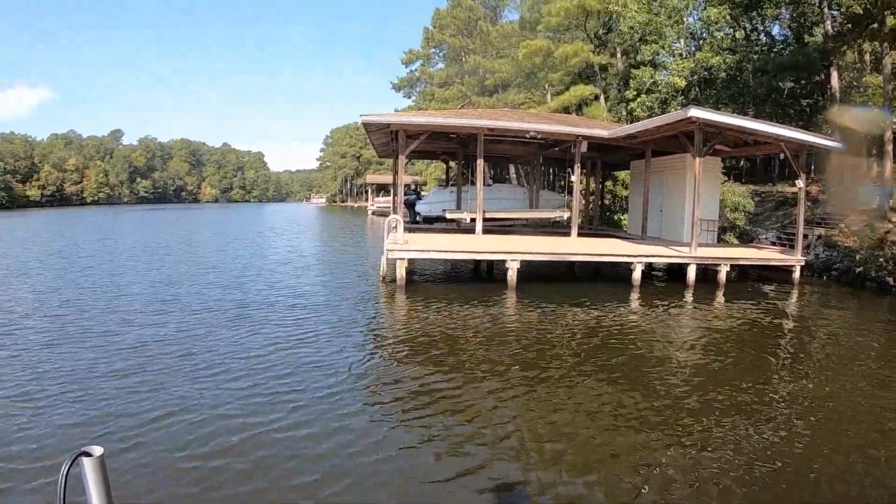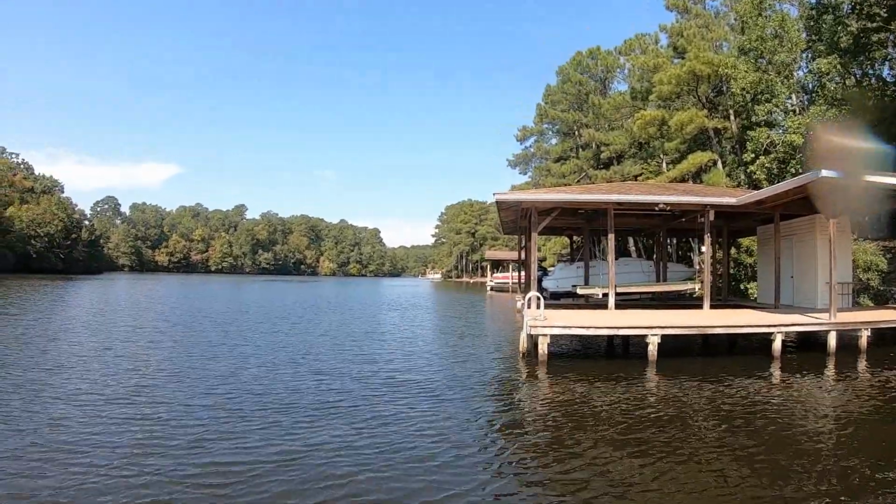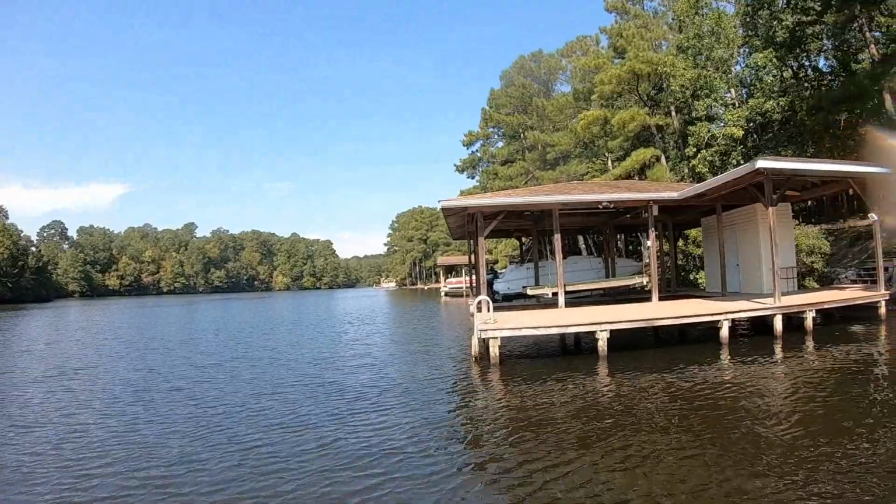I caught them at the bridge back at the beginning of this video. You can only go about, it's a 20-foot hole there. Once you go through the bridge, it's only about 10 foot, 12 foot deep. And as you go about another 300 yards, it's only 8 foot deep. So it's getting close to the back of the creek right there.